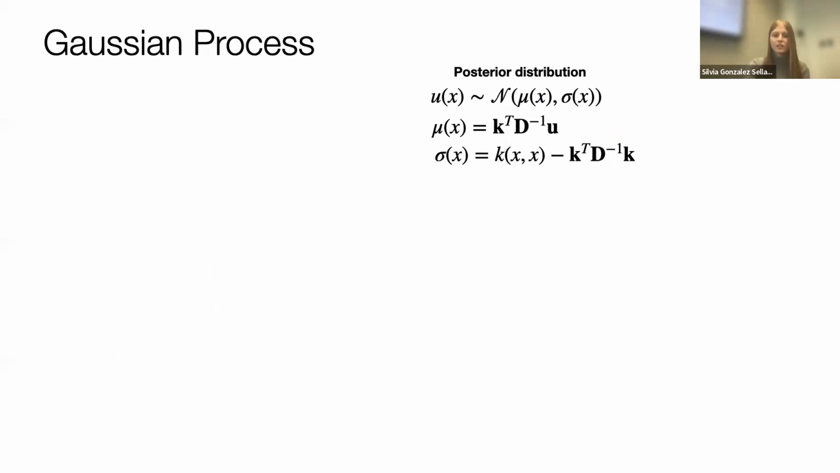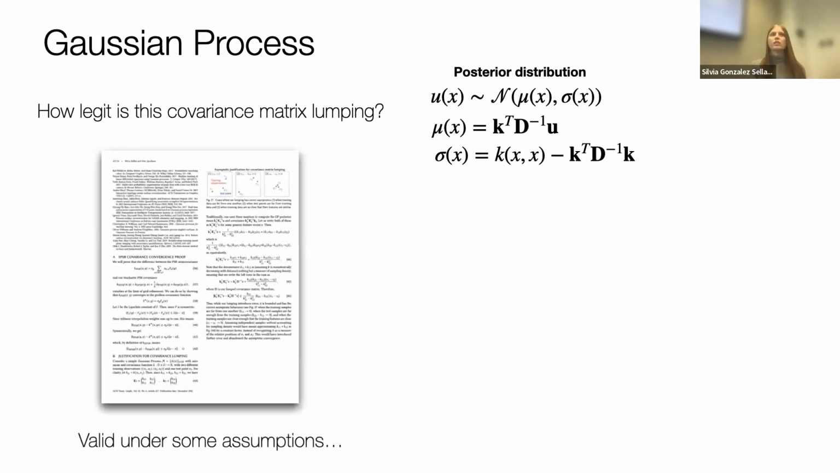So what do I lose? This is a good question. If I rephrase your question, how legit is it? How can you actually just make it diagonal? So we show that you don't lose much. Under some assumptions, which we show in a paper appendix, you can show that it's justified, with some assumptions of how close the points are, how far they are, how many of them there are, compared to the sample point. It's somewhat legit. There are some other cases where it's not.